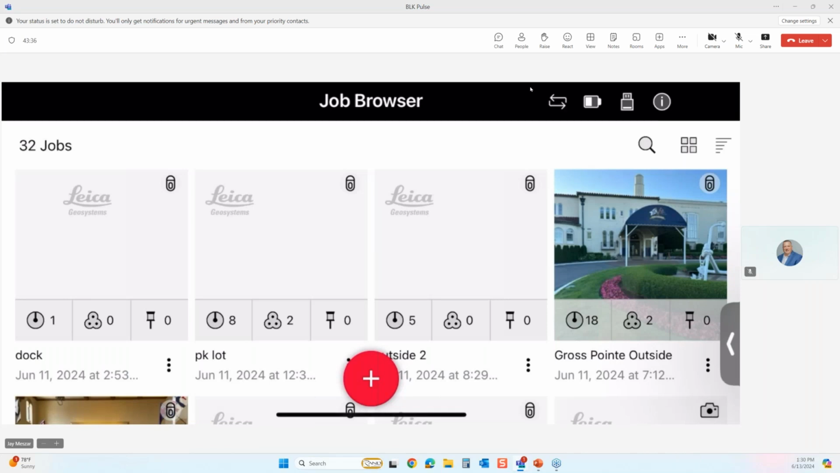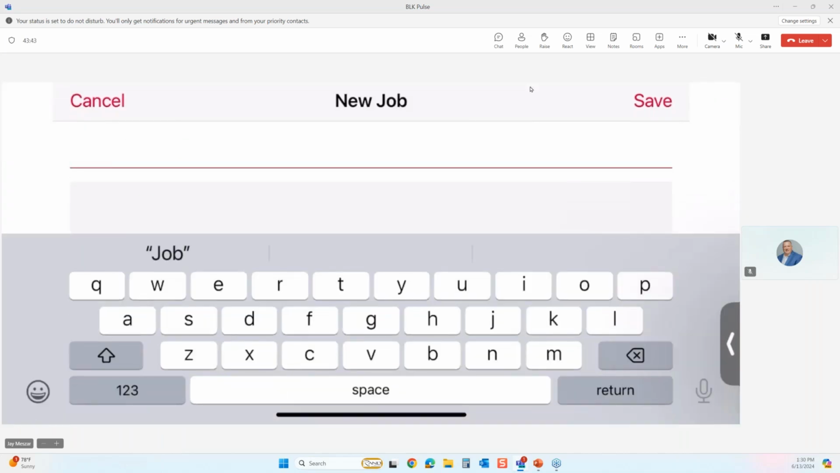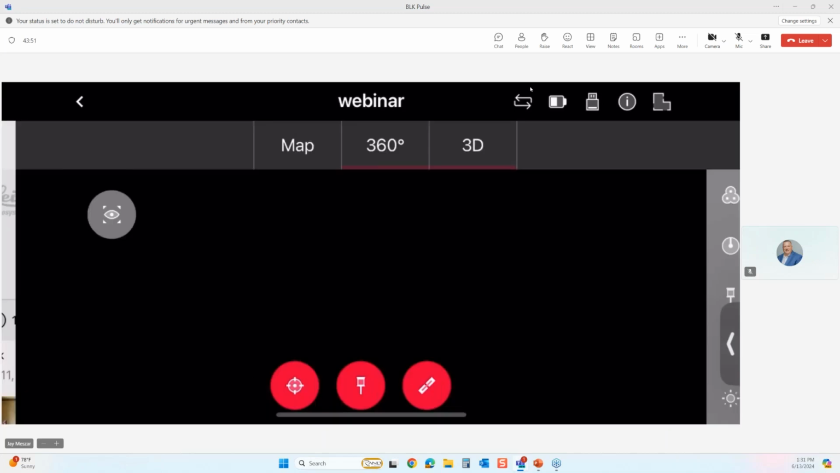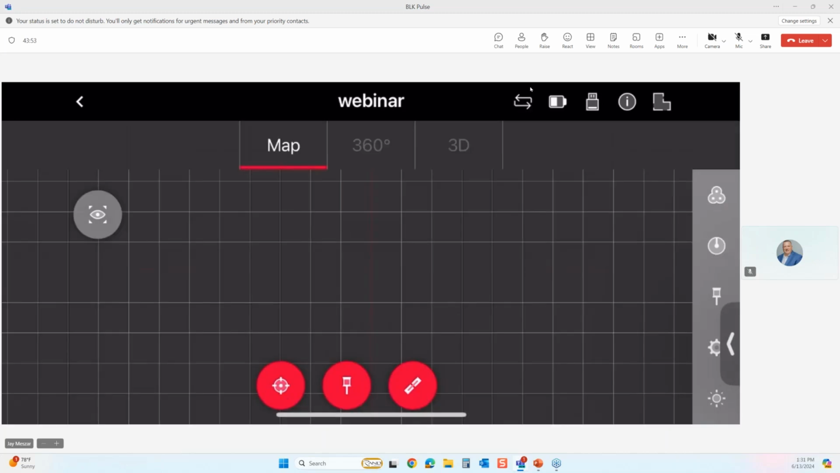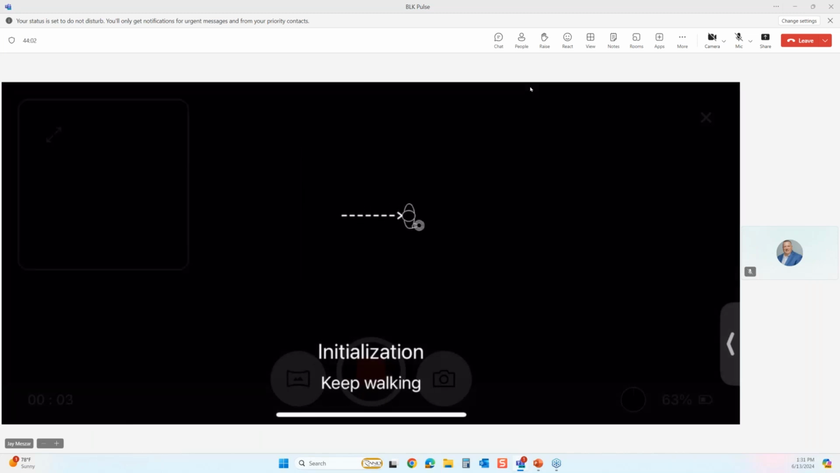All right. So there's my Field 360 app. And of course, now I can come in here and I can create a project and hit save. And now I'm into the Field 360 app, where I can now start walking with this Pulse and collecting data.